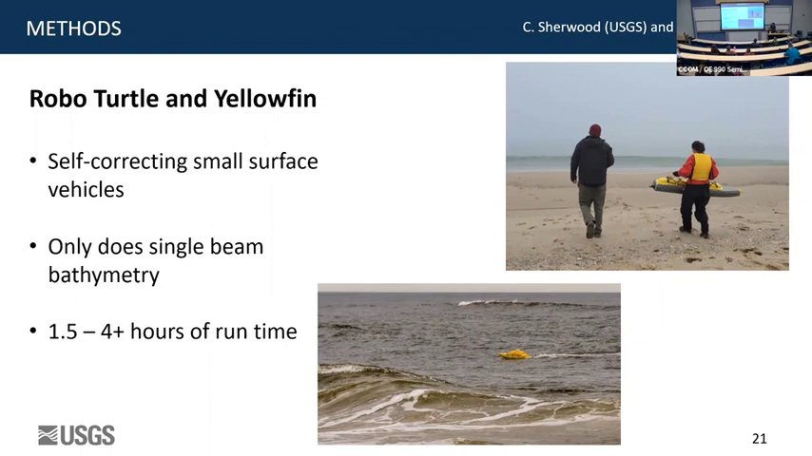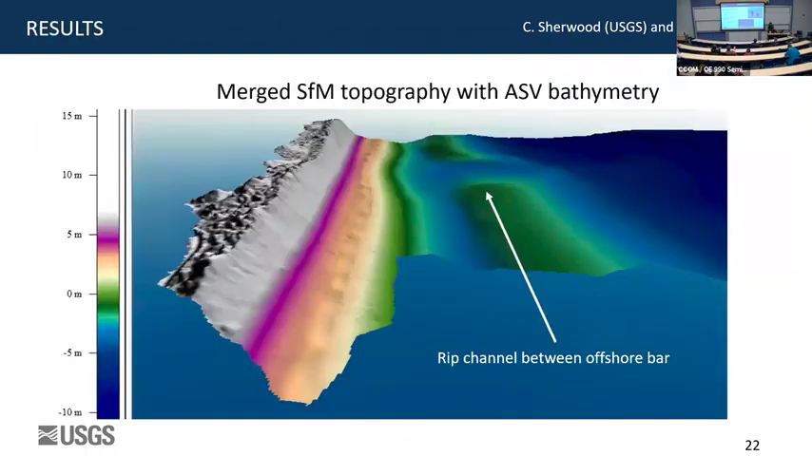But RoboTurtle, that's the little guy, the one we just sent out, is Peter Tchaikovsky's first version. It's cute. It has about an hour of very tiny single beam. Yellowfin is slightly bigger. It's much more aerodynamic. It's got about 4 hours of runtime. Still doing single beam. And they actually get us really nice results.